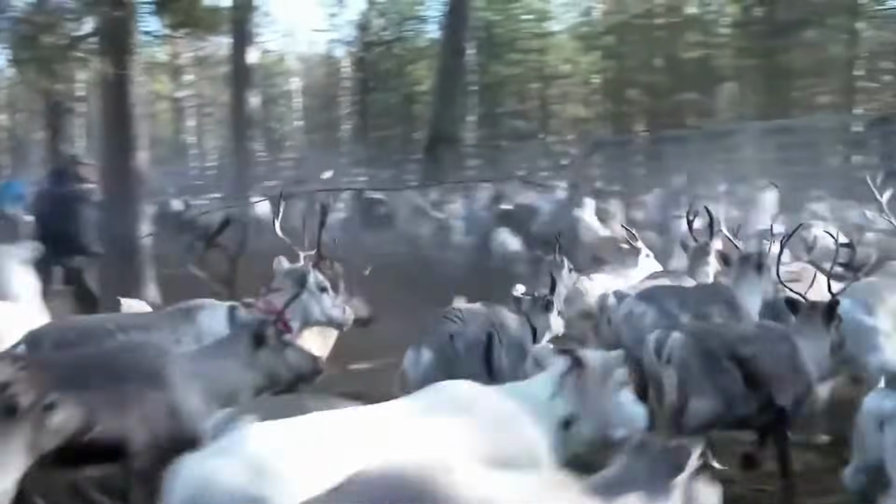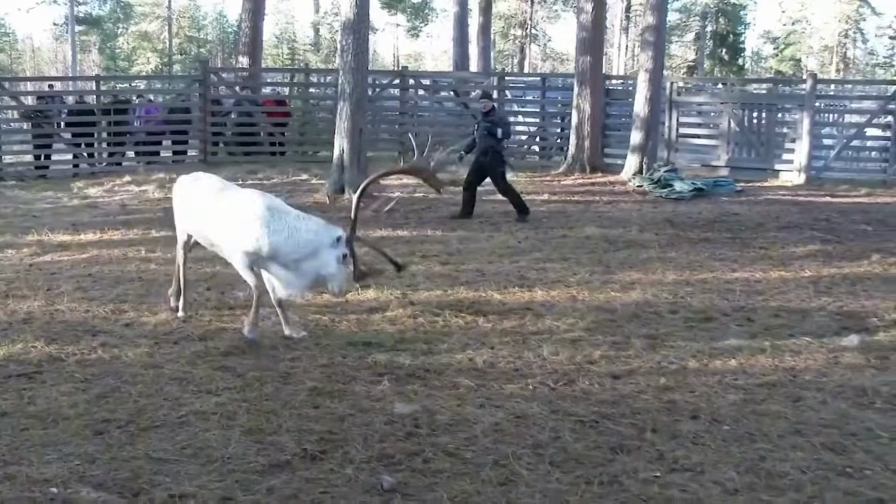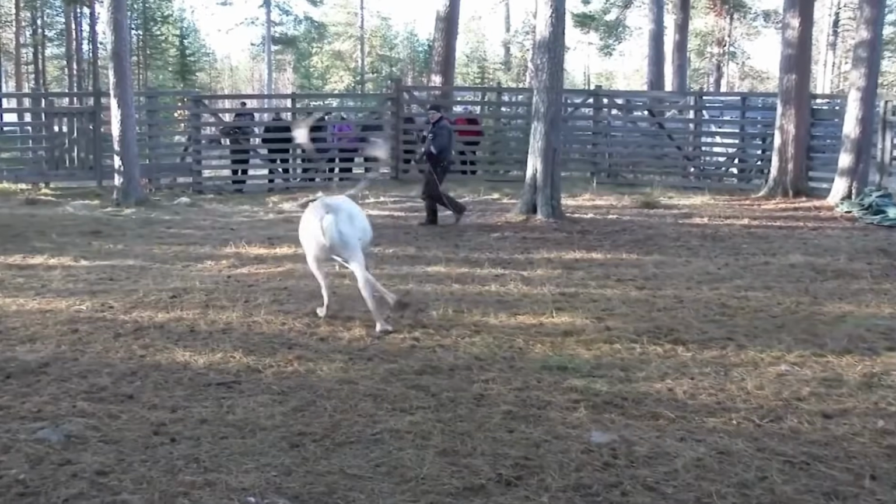They ruin soil, crops, and livelihoods while spreading disease. A charging boar group was met with a quick shot,